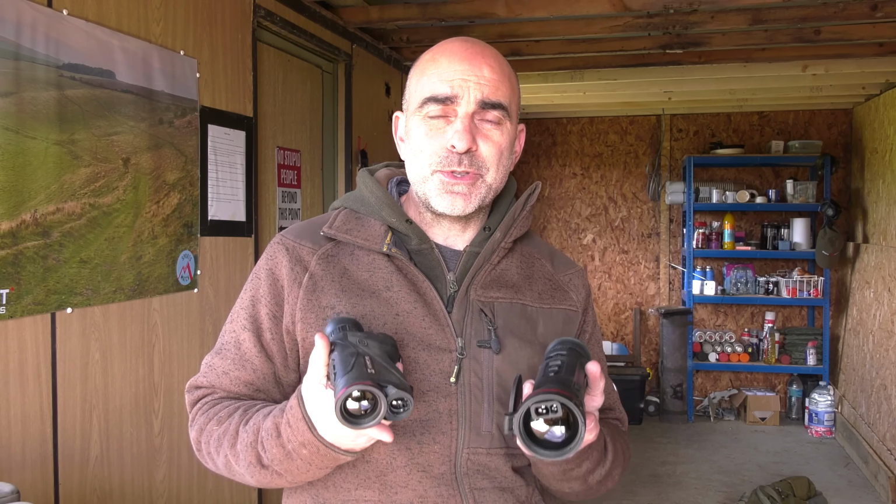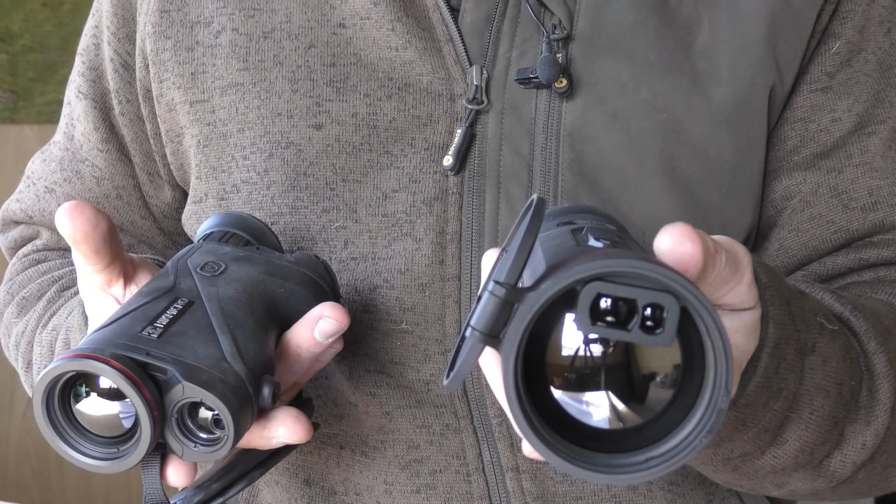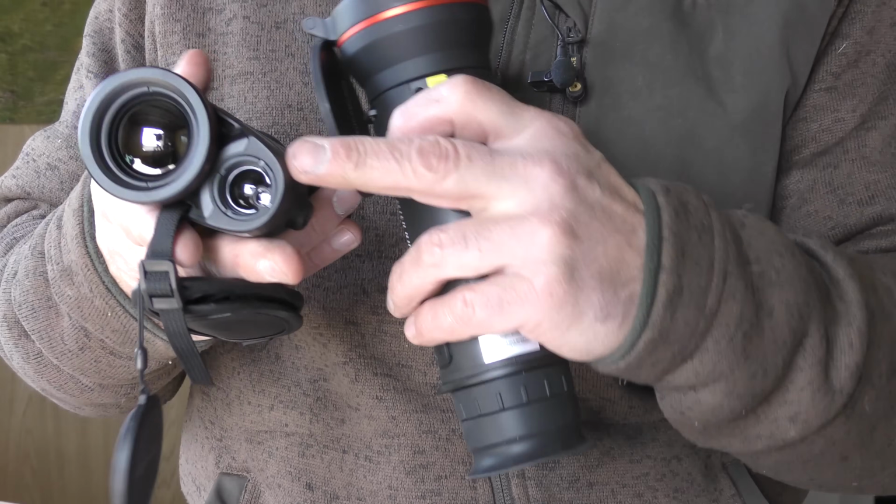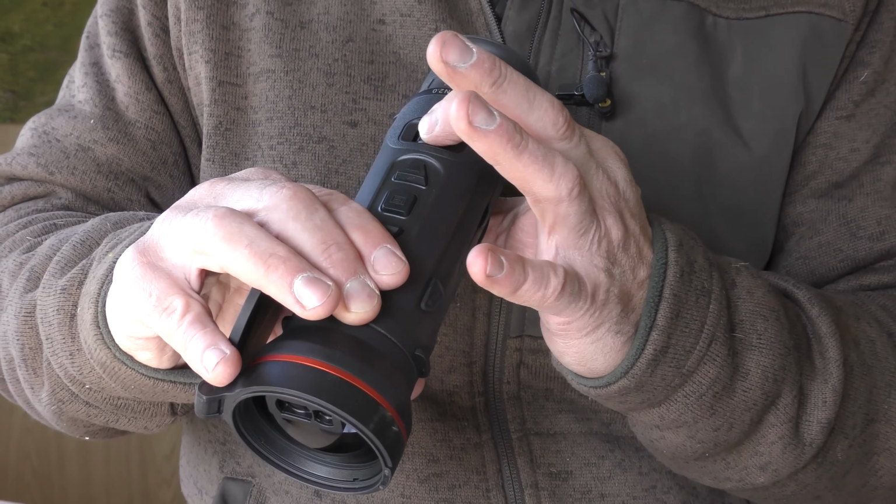Both these units use Hik's new shutterless technology, which means it does away with that annoying click and then the freezing of the picture as the sensor recalibrates. Both these units also have a 1000-meter laser rangefinder. With the Falcon here, you can see it's housed in the front of the lens and just below the lens in the Condor. You'll also notice both these units have a very neat little focus wheel on the back here, which makes focusing very easy using a one-hand operation.